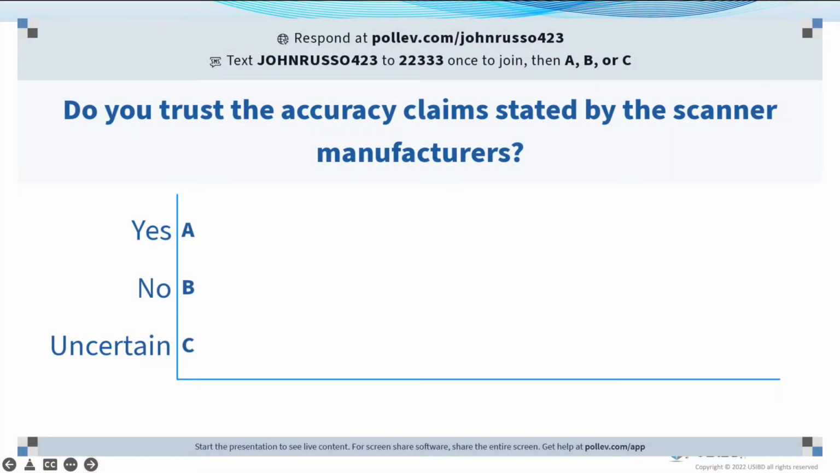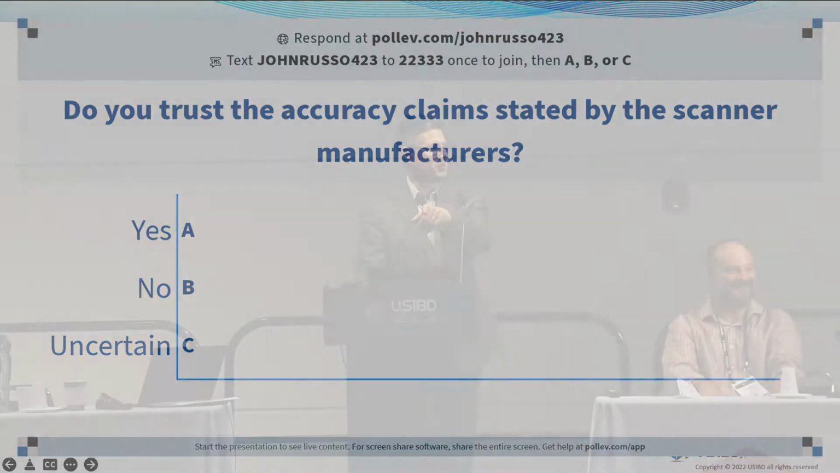Do you trust the accuracy claims stated by the scanner manufacturers? I got a lot of thumbs down. Oh, geez. None of our sponsors are in here. Anyone else have any thoughts on that? Okay, I'm going to keep going. What do you think, man? Let's just move on, everyone.